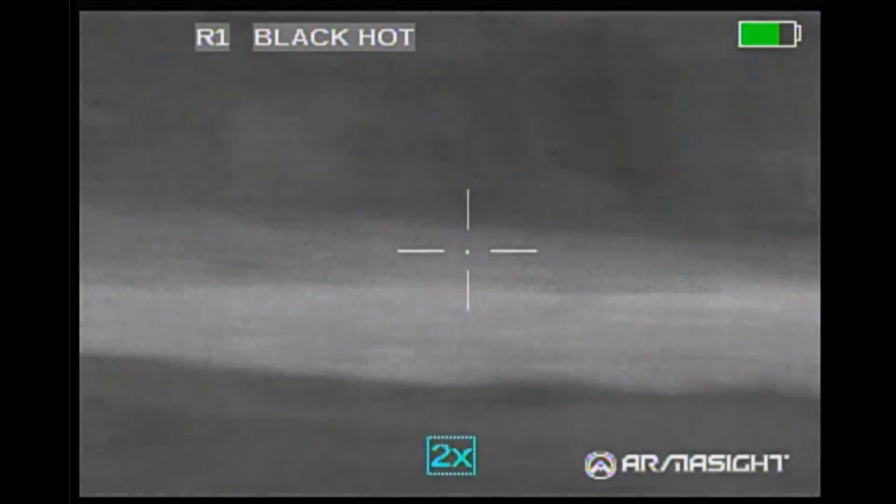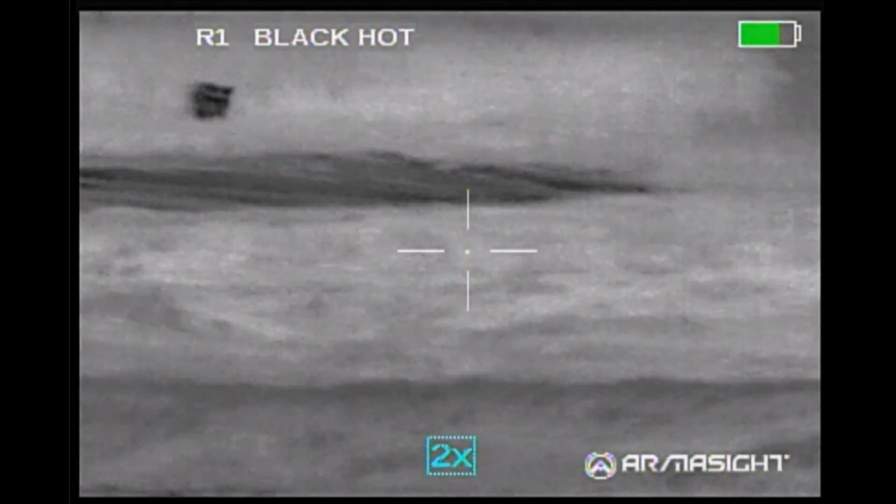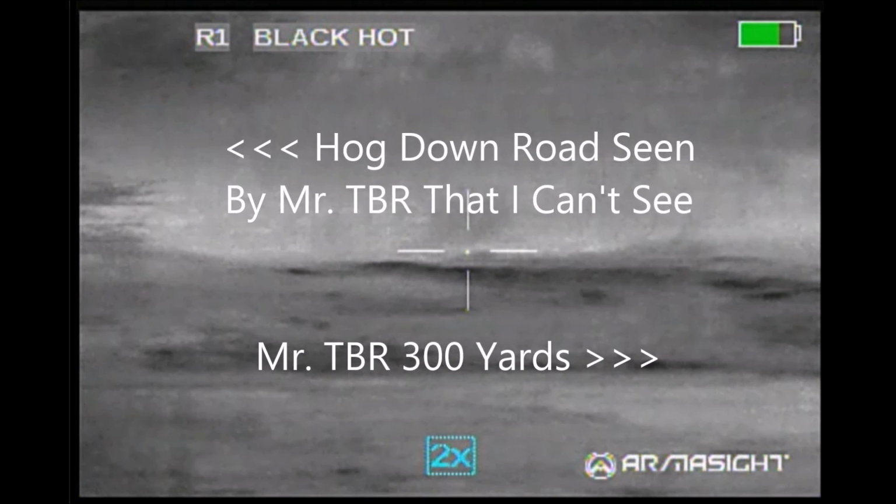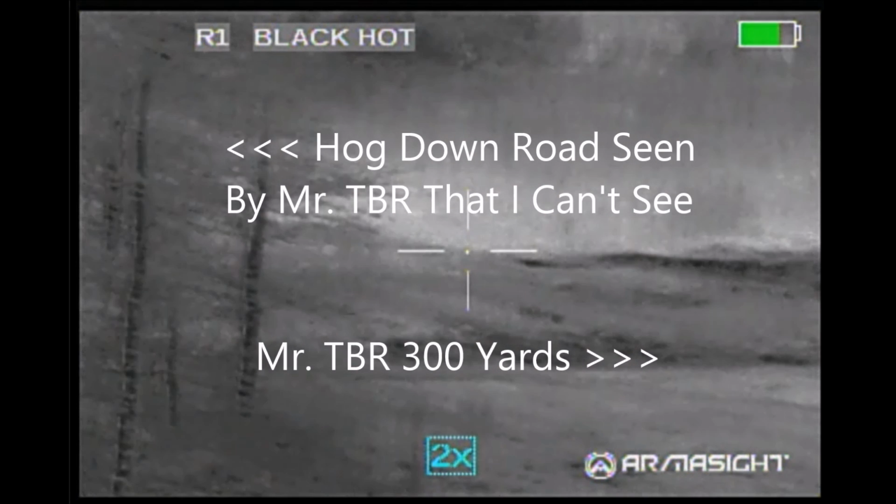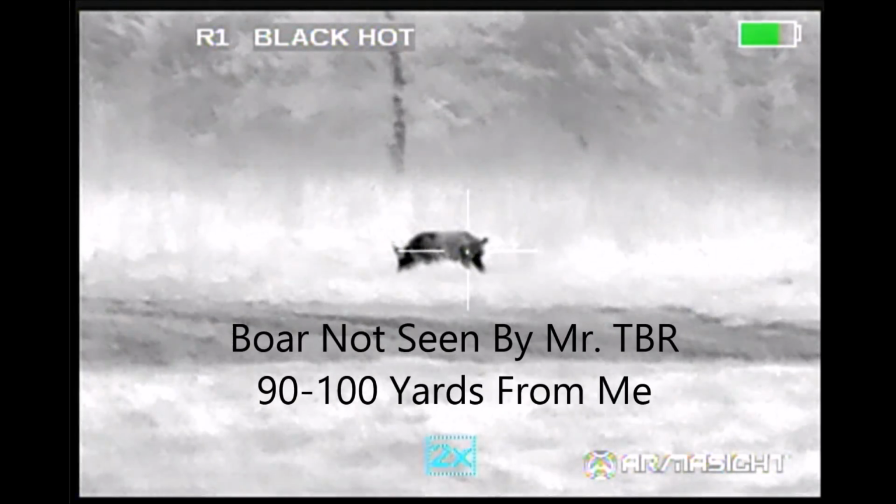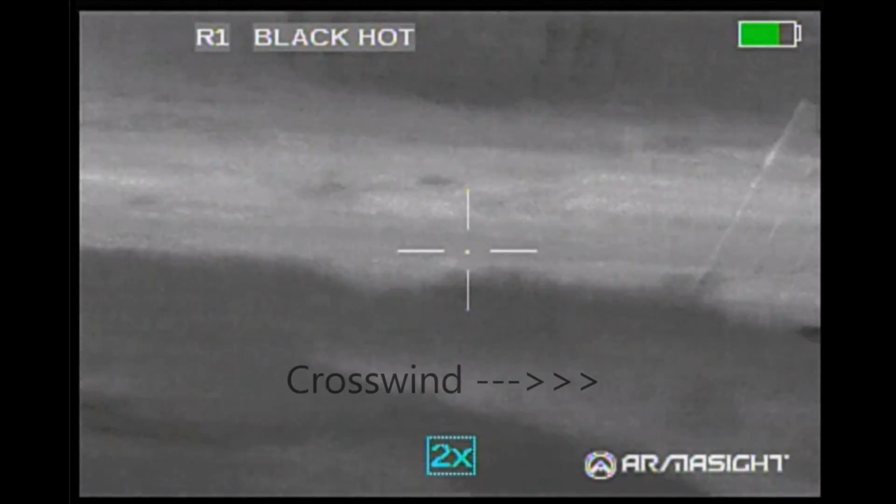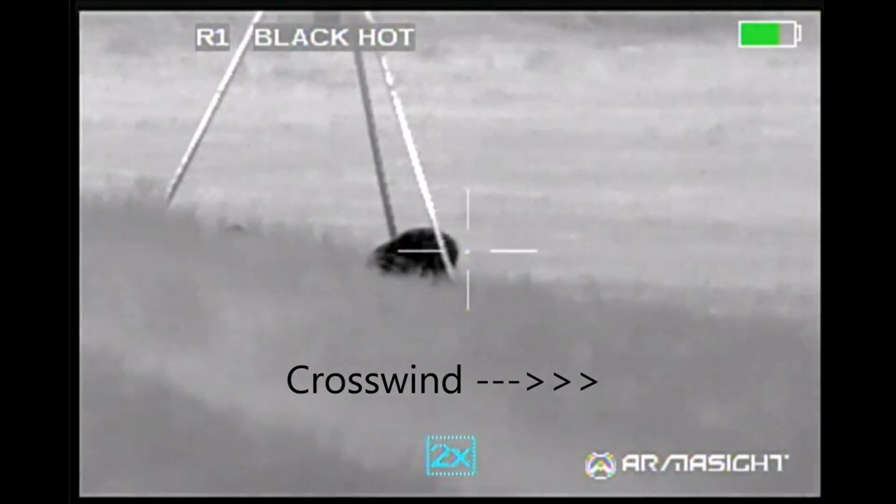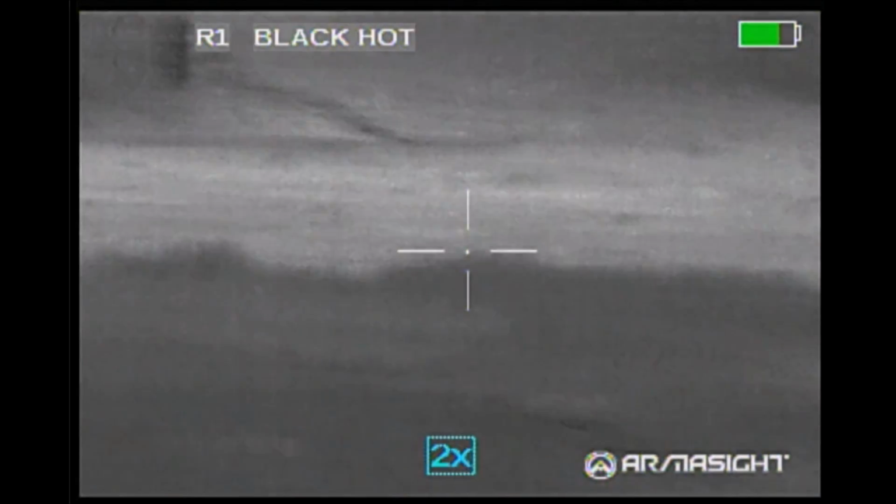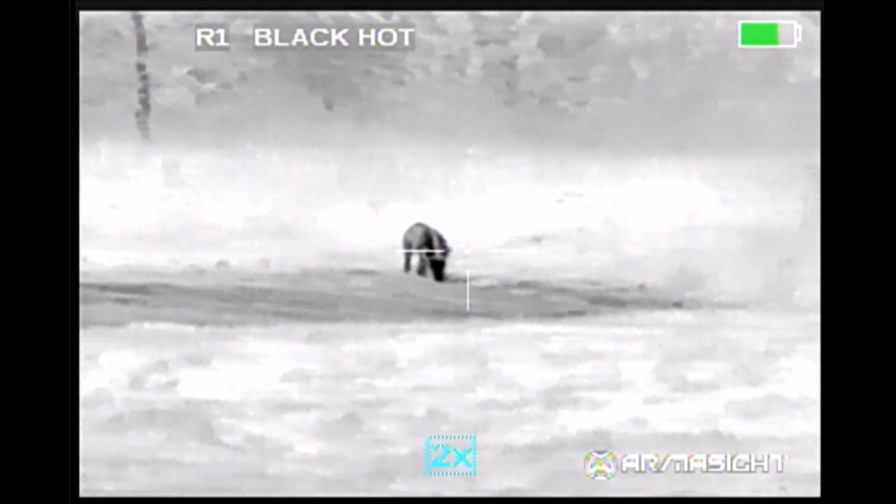I look up the hill to see if there's anything there, start to scan back and realize, wait, that was a hog. Sure enough, there's a nice hog coming off the hill. I pan to look for other hogs, and what I don't know is Mr. TBR is watching. He can see a hog way back off to my left down the road, but I can't see it. But I see this one hog, and I'm thinking other hogs are going to come down the hill. Wind is from my left blowing to the right, so I'm not going to be scented here. So I think I'm in a good position. It's just a matter of waiting for more hogs to show up.